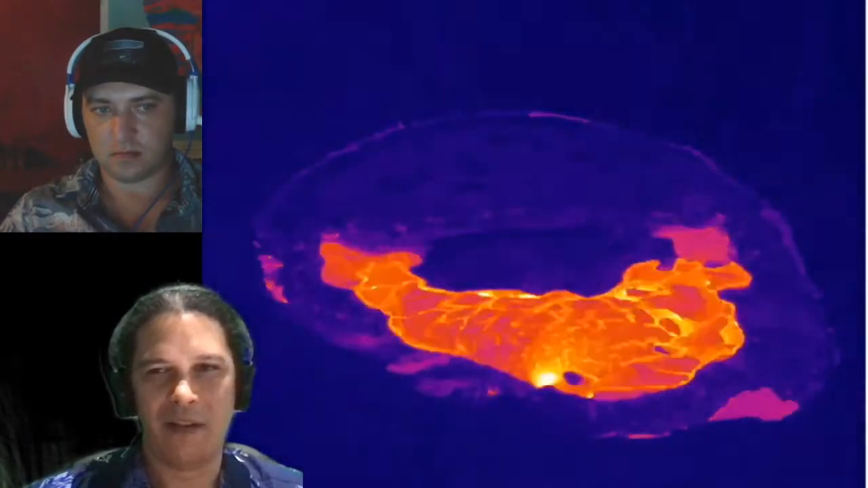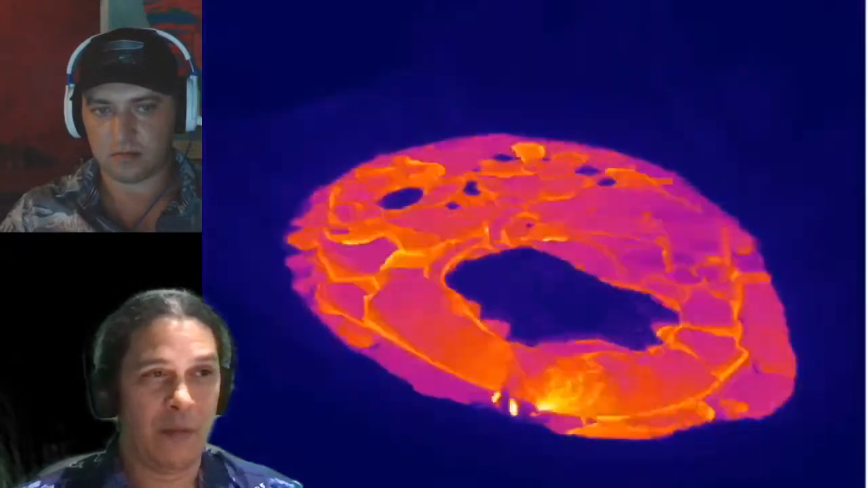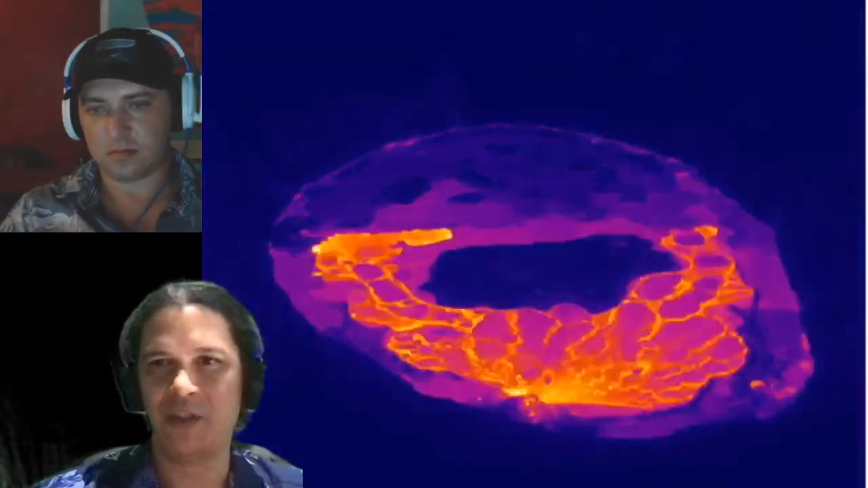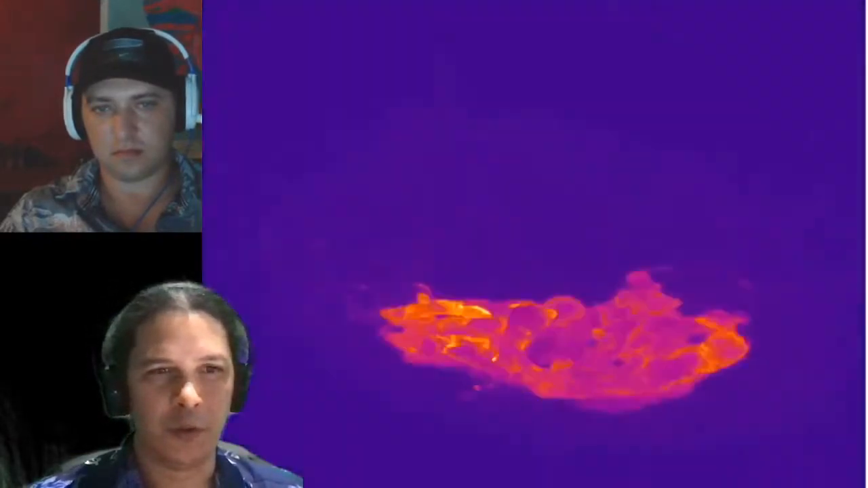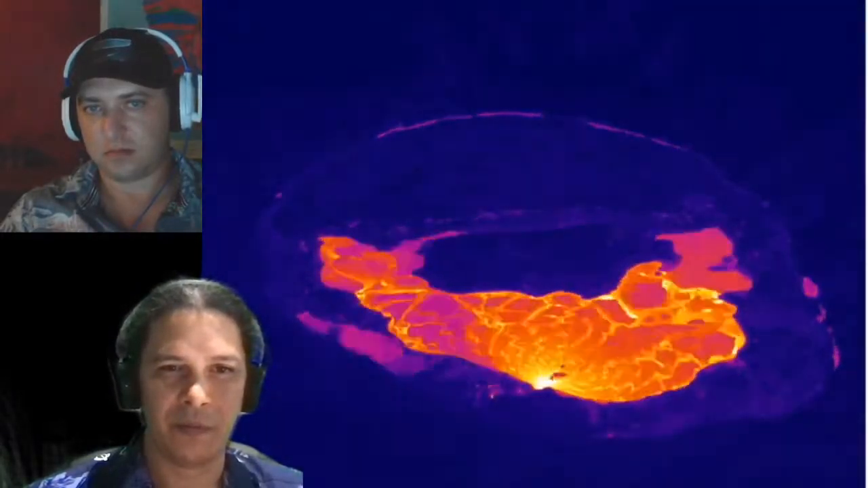So not very big ones, but lots and lots of small ones, localized in space, right? Not all over the place, but along one particular lineation or feature that's visible underground. That's what you look for, and none of that's been seen. I don't believe in a long time.